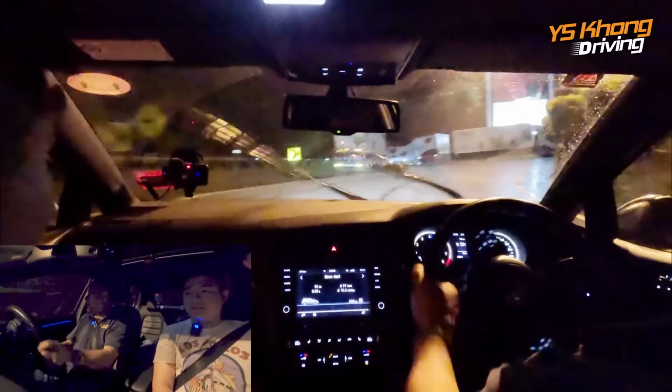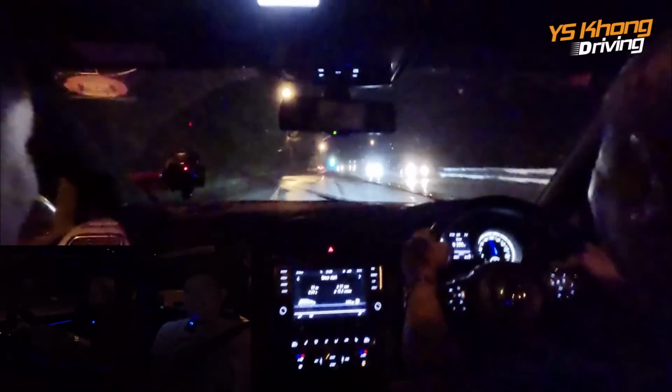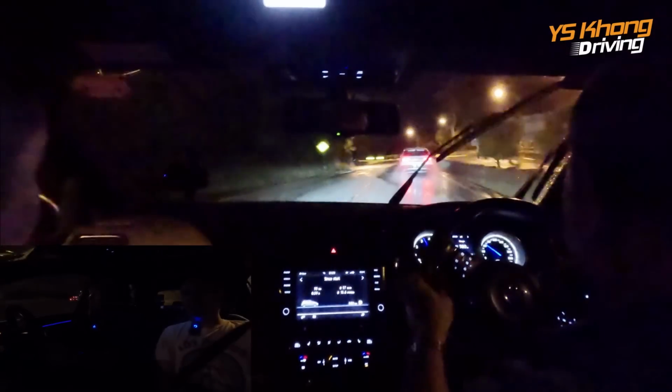Here's where I went into the oversteer, but it didn't happen today. I went slower, I think. No, the rain washed all the oil away. Yeah, could be. There's a very slow car on the right hand lane. Yeah, it's an Ioniq 5.